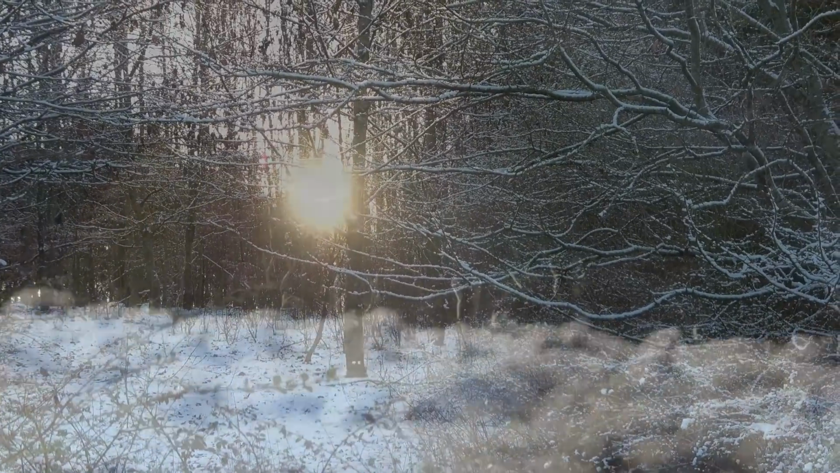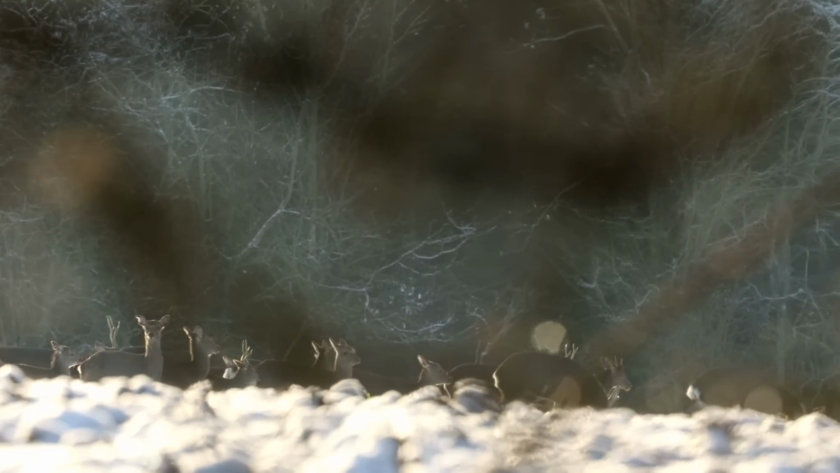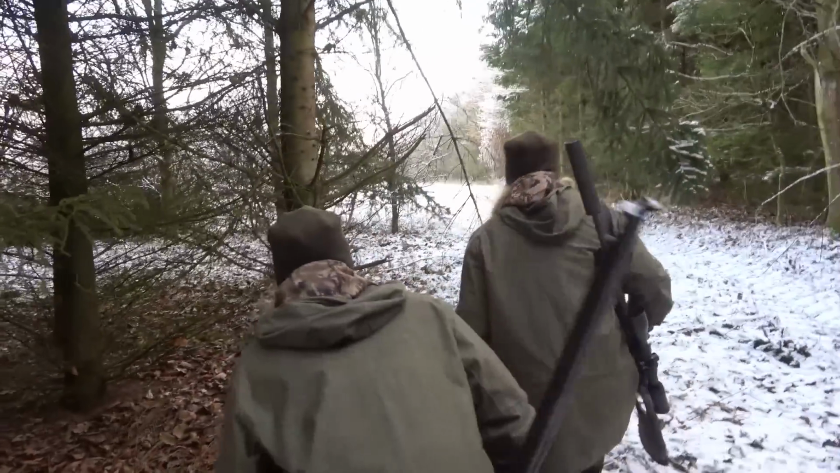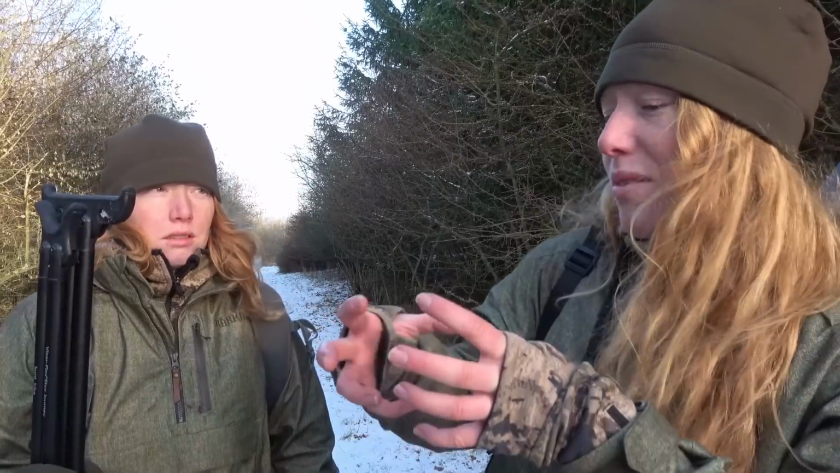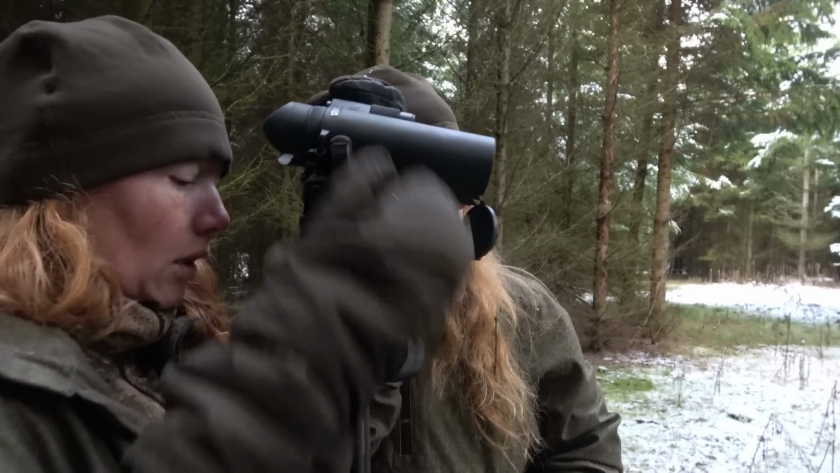We saw a herd of sikas. I just wanted to stalk in on them, but I was standing here and it was a hard shot because the backdrop wasn't good, so we decided to go back and around them instead. But they were just cuddled in, so I didn't get any chance to shoot.